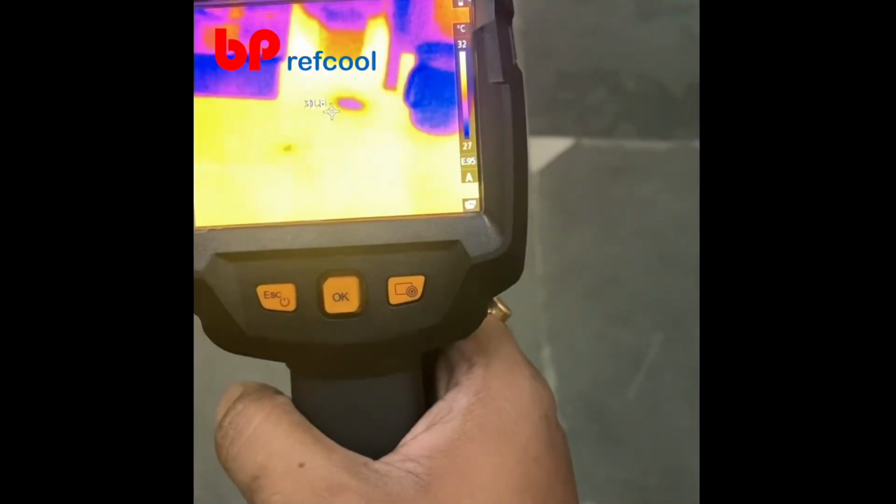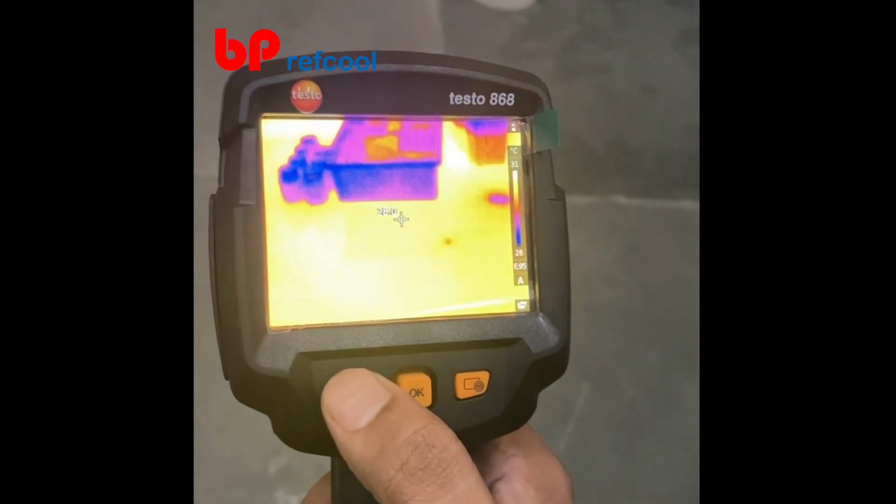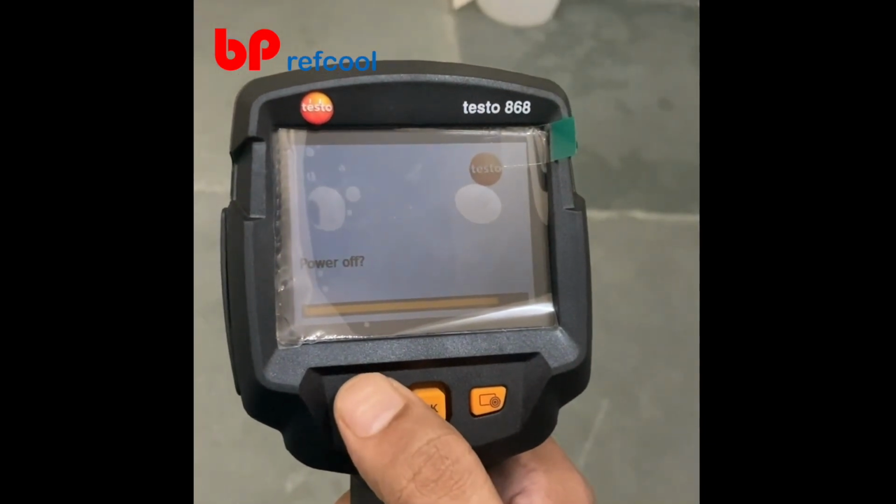And to turn the device off you can long press the right key and it will power off.